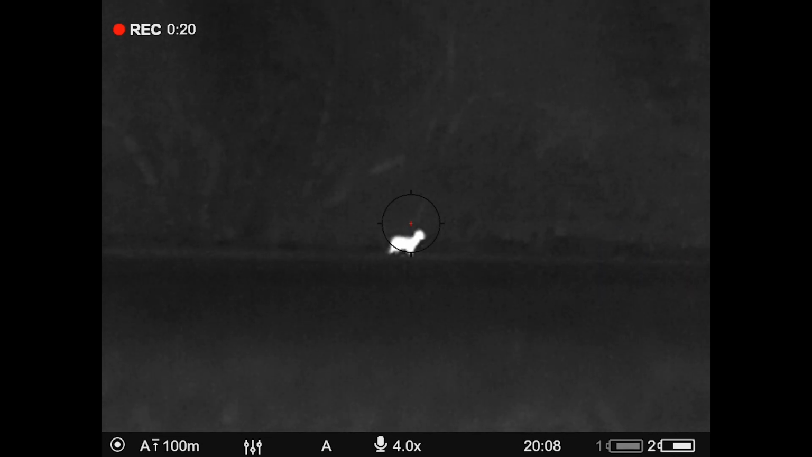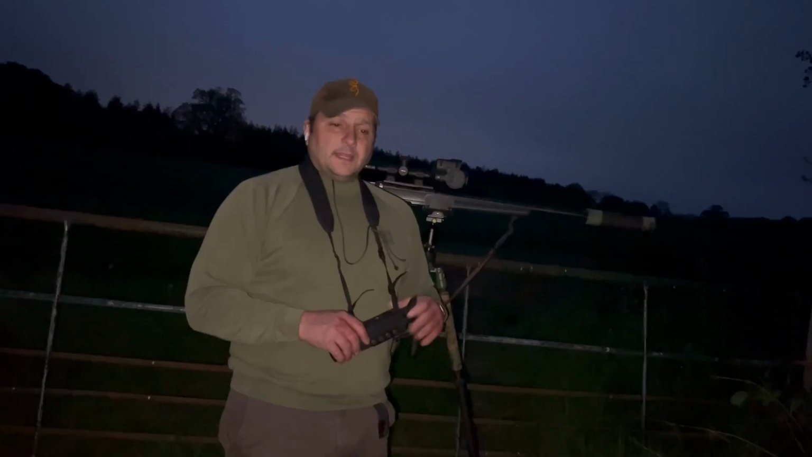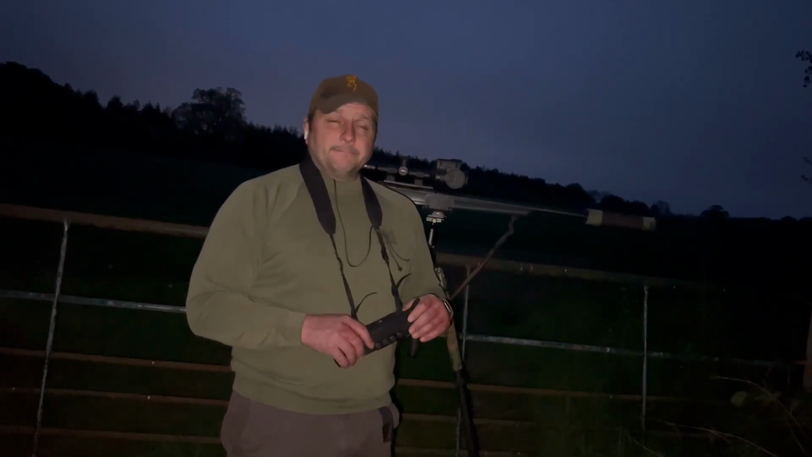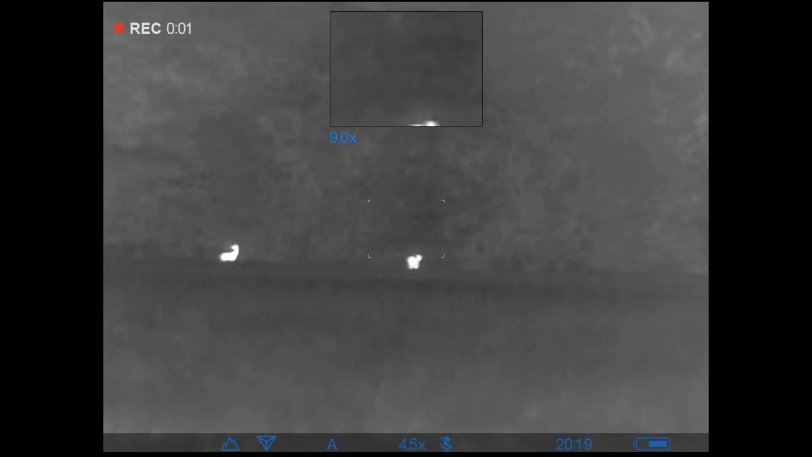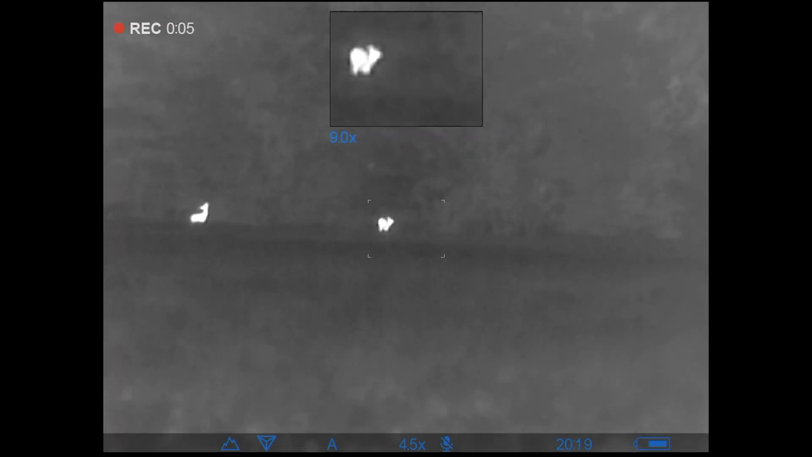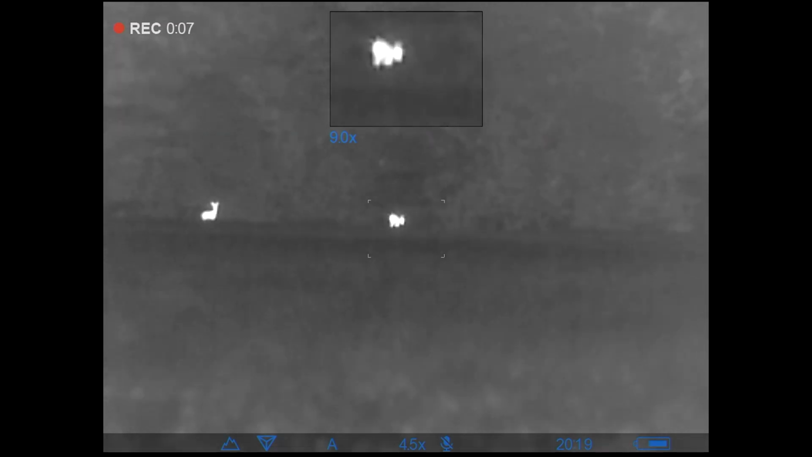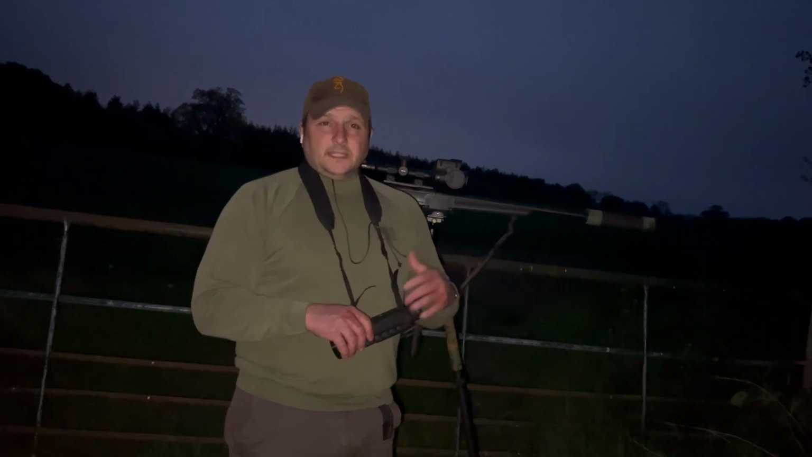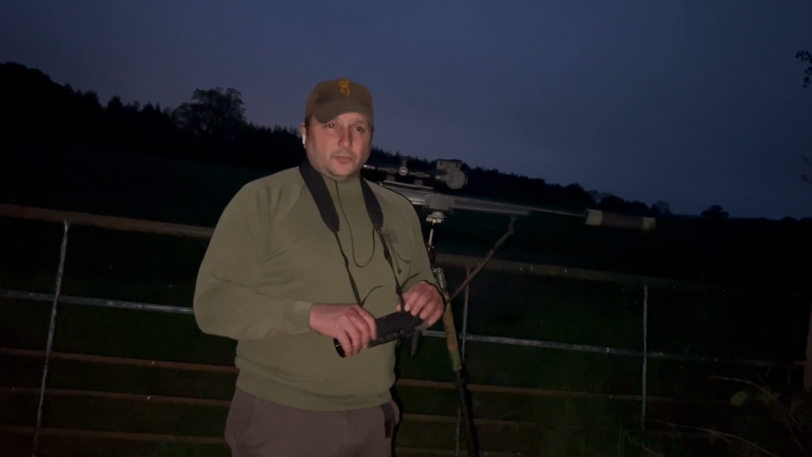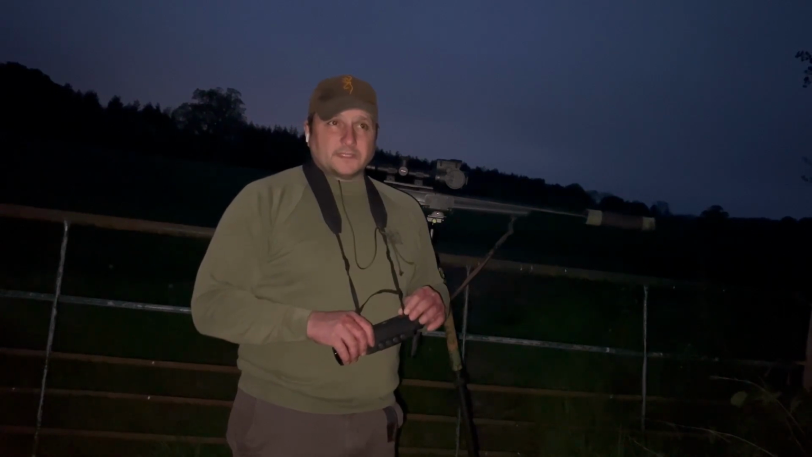And then watched her for a little bit, then moved on, not far, and then just sat and waited for about 5-10 minutes just to let the ground settle, and then spotted two bucks come out, a yearling and a more mature adult. So spotted them with the XQ50, watched them for a little bit, selected the yearling, leaving the buck. He's in good order for the rest of the rut.